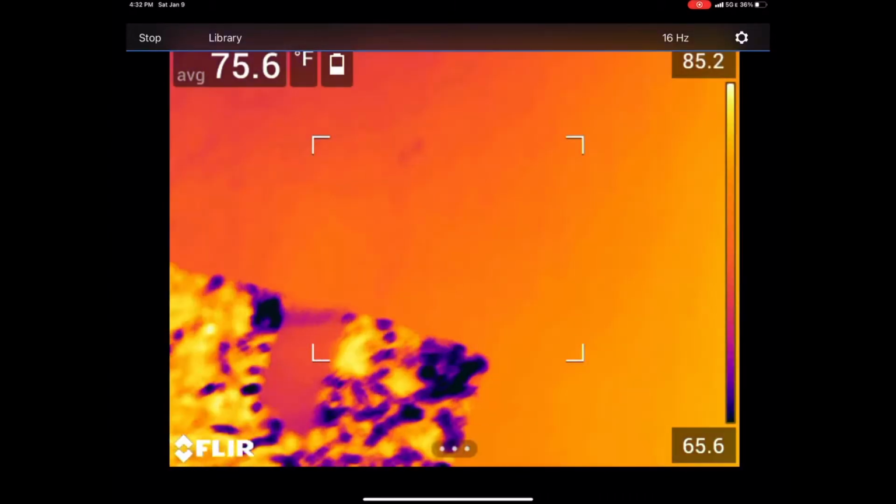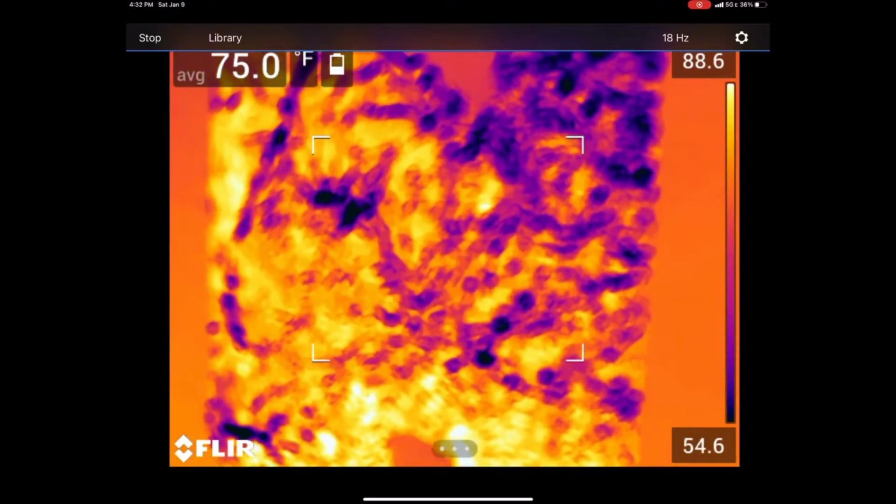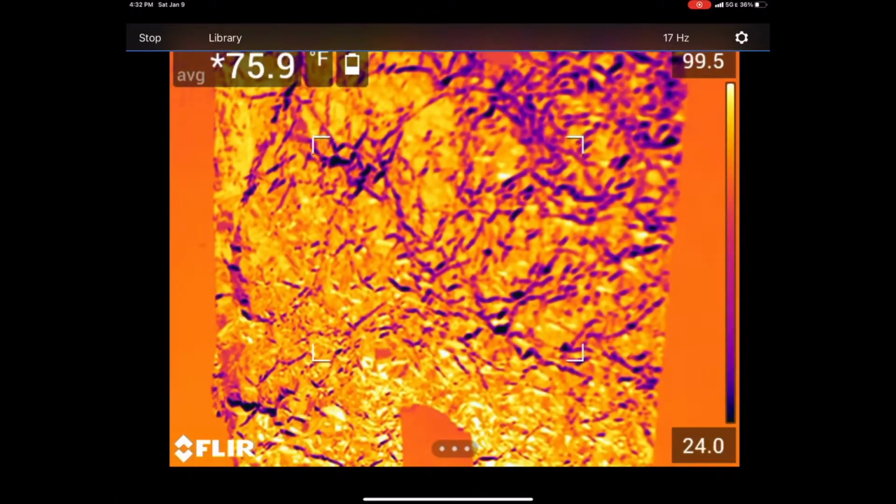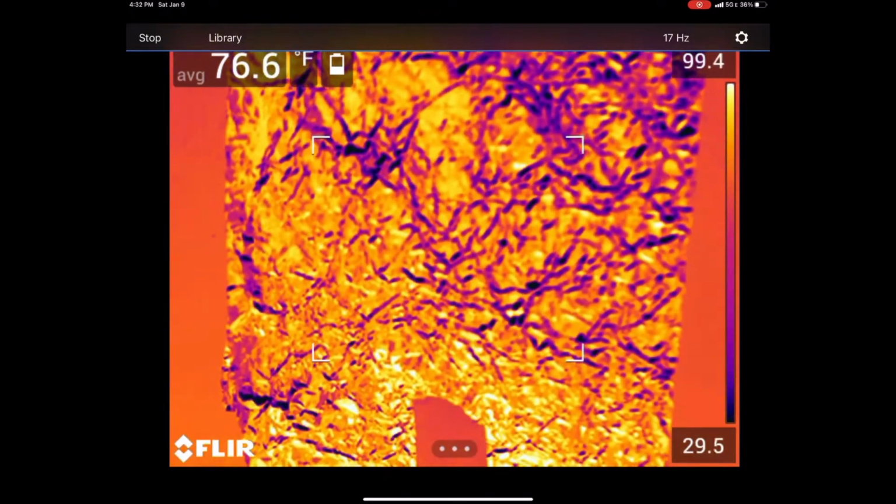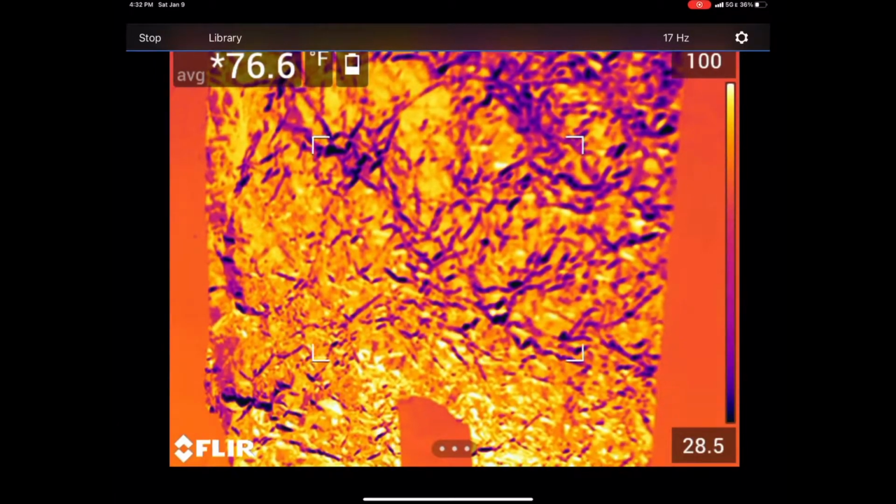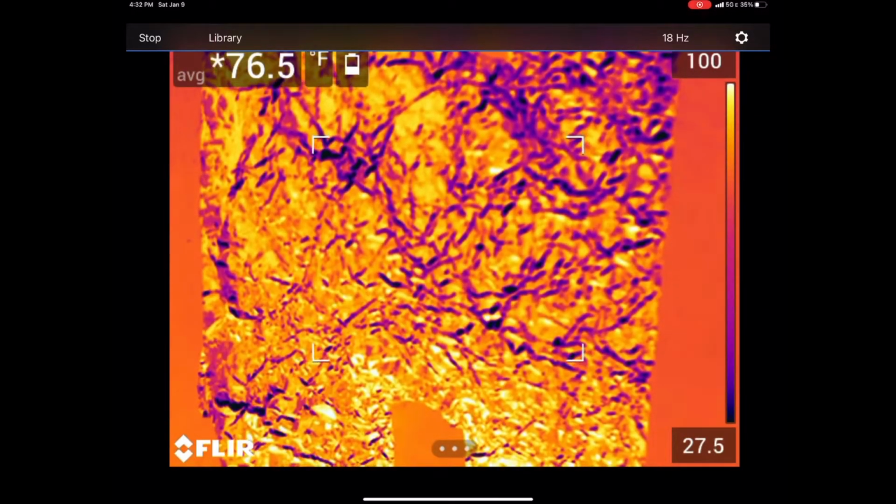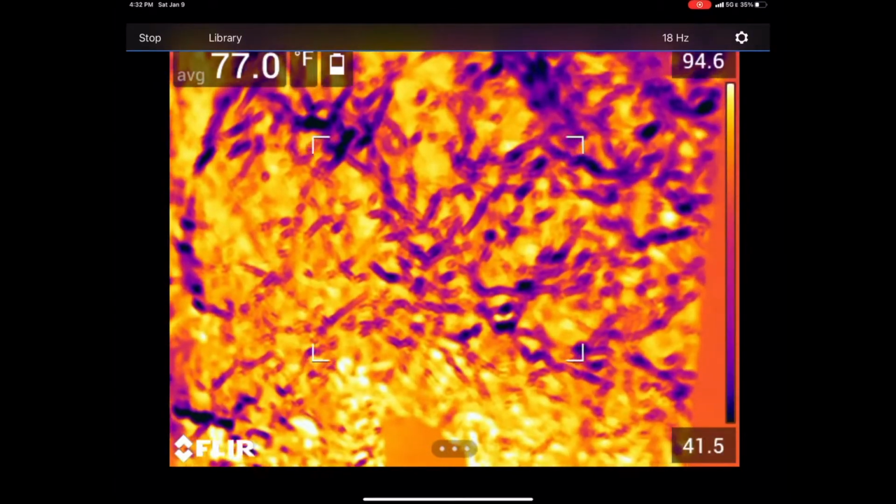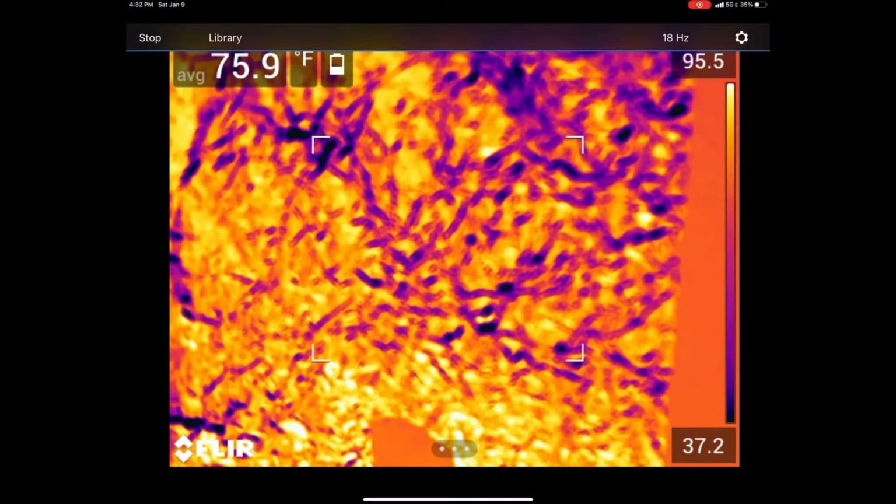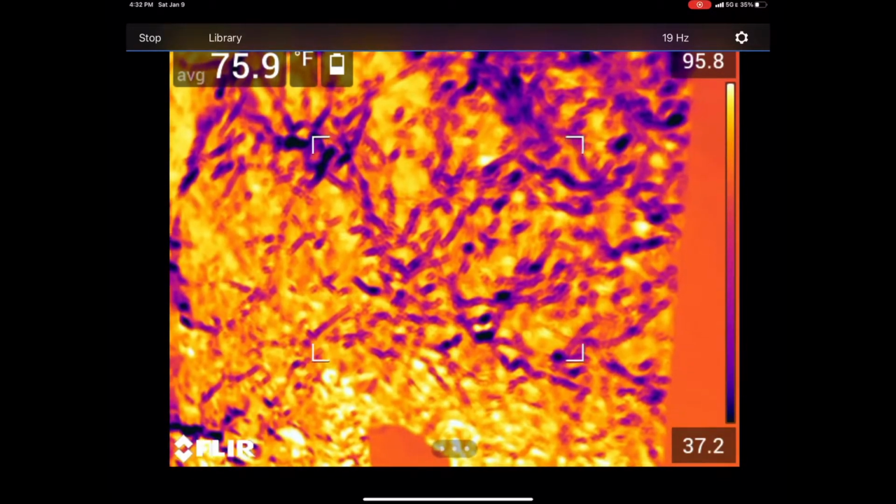And we want to come in, we're roughly about a foot away from the aluminum foil. We're going to improve upon our resolution there, not our resolution, my apologies. We've got a clearer image now, so we've automatically focused that. And as you can see, let's get in here. We've got a pretty steady reflective temperature of about 75.9. So we'll go at 76 on that reflective temperature.